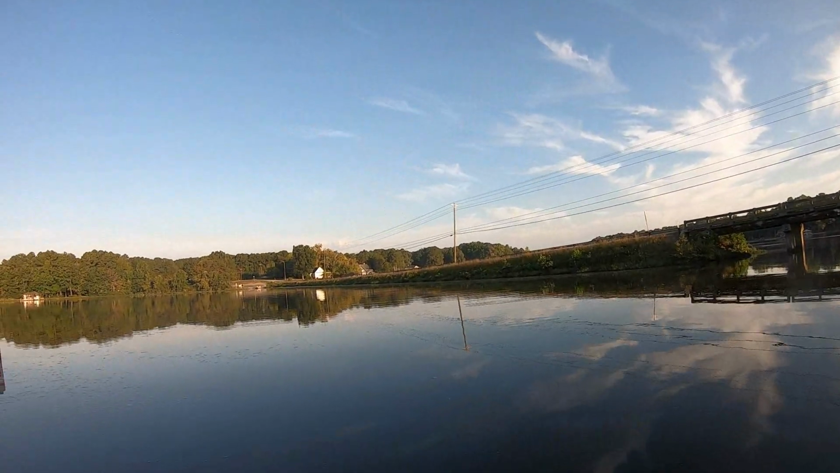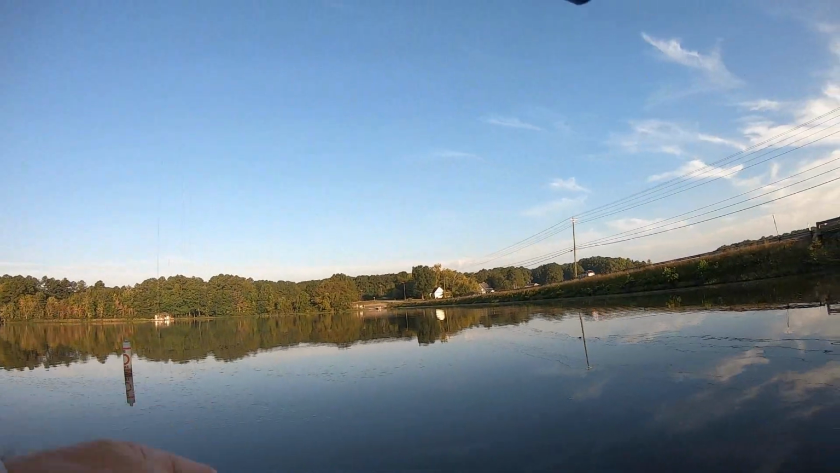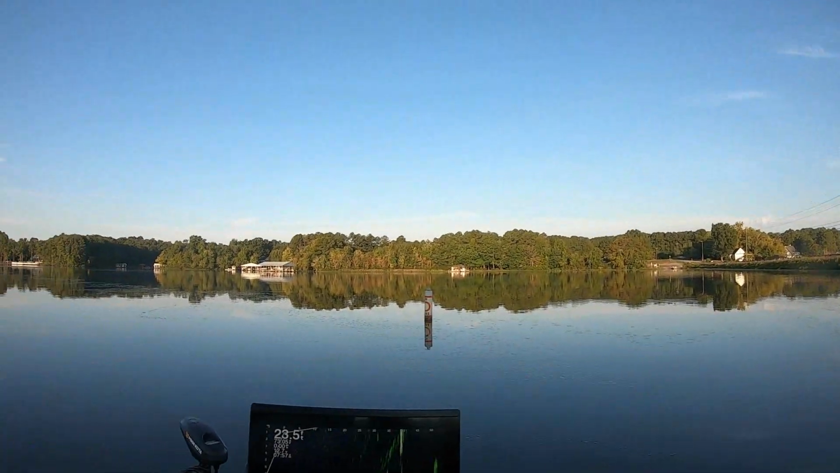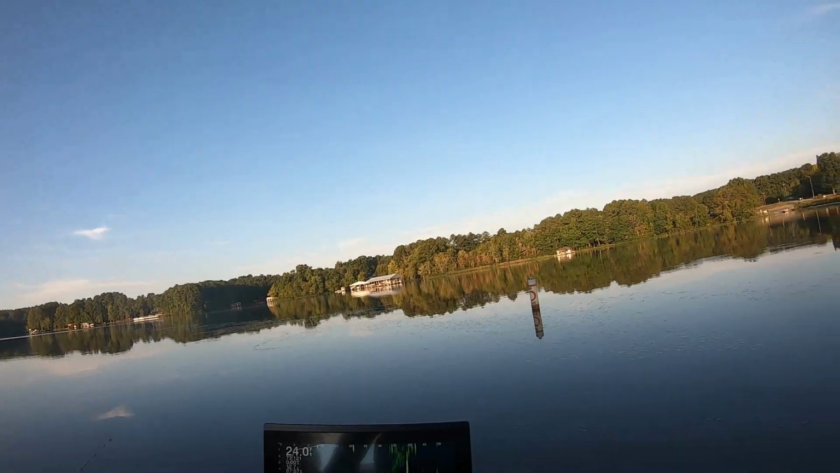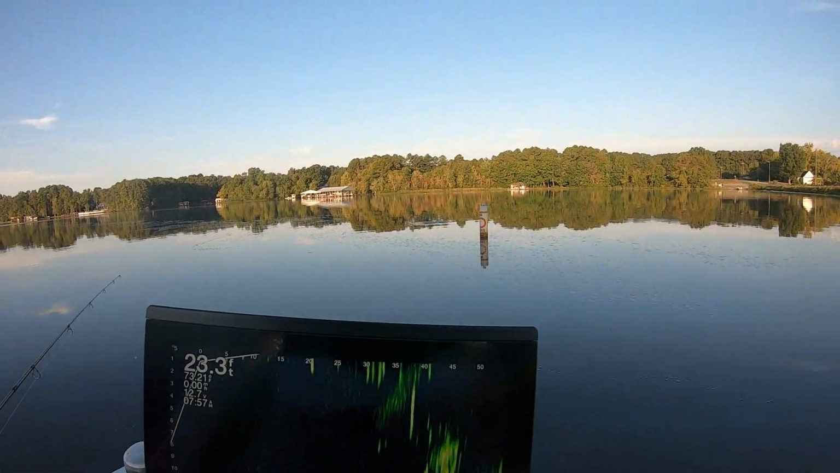I'm gonna try something different right off the bat here this morning. I've got a shiner swim bait on. I told you the crappie are starting to move to the back of the creek. So I'm in a creek. You can see right here, that's a stump with some crappie scattered around it.